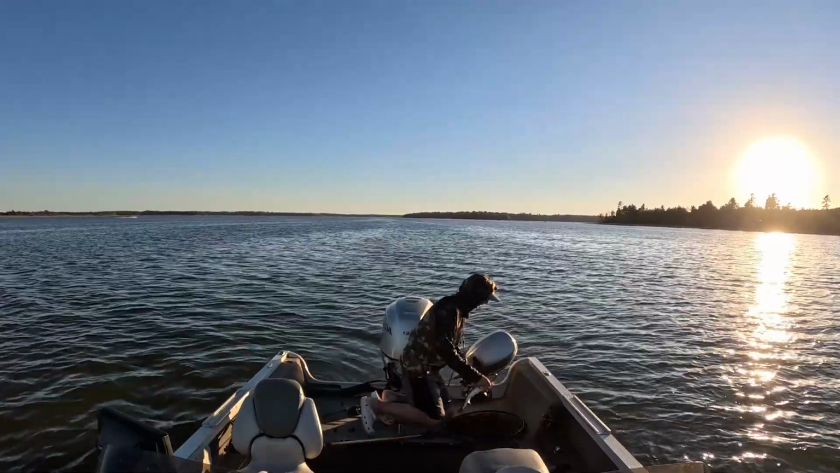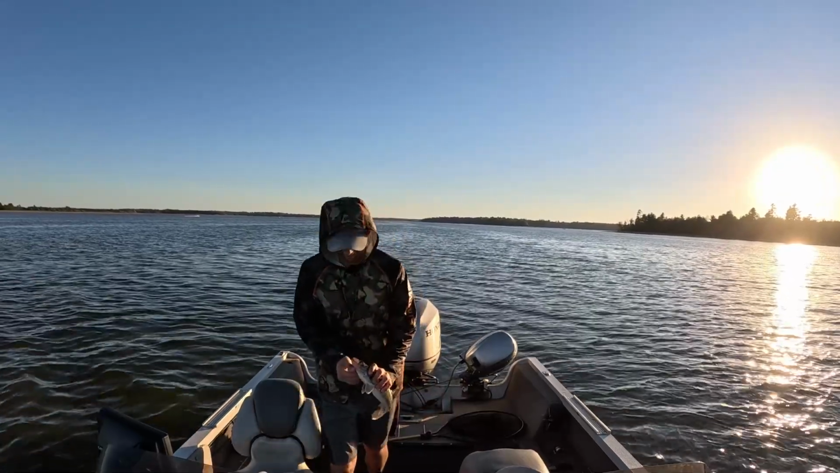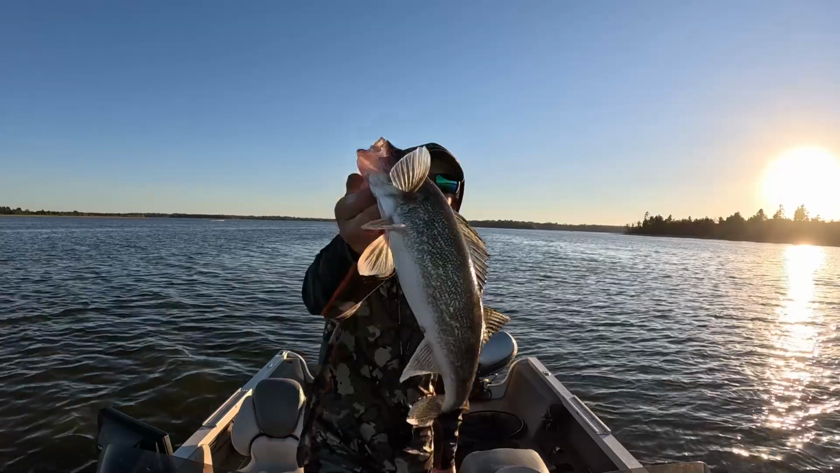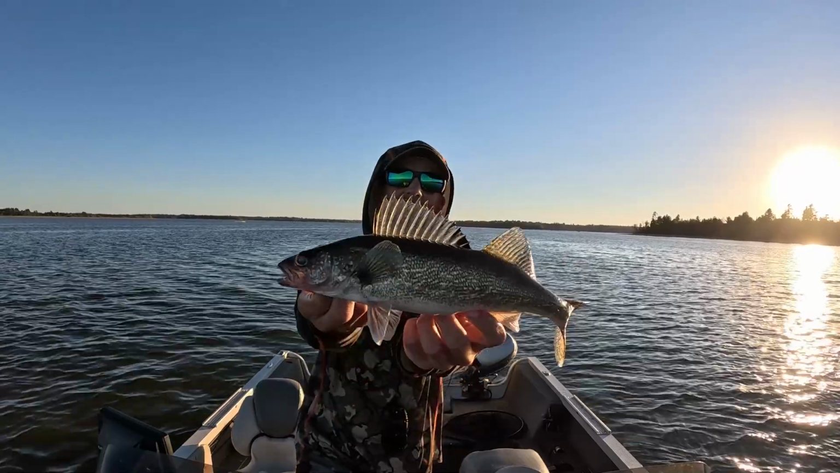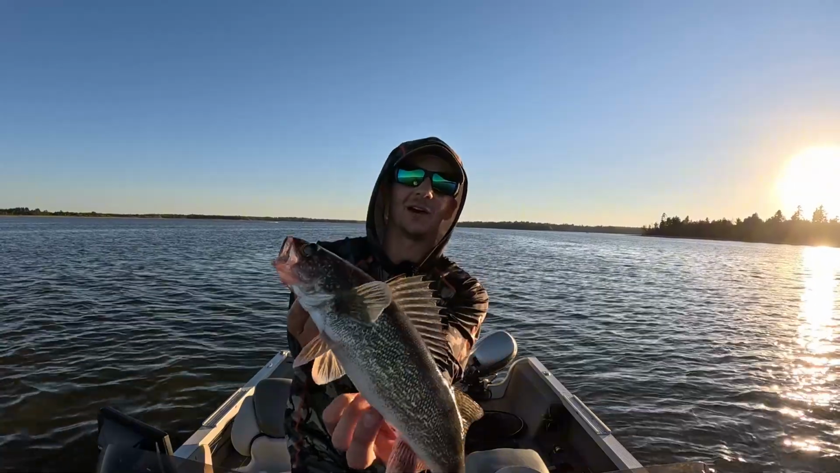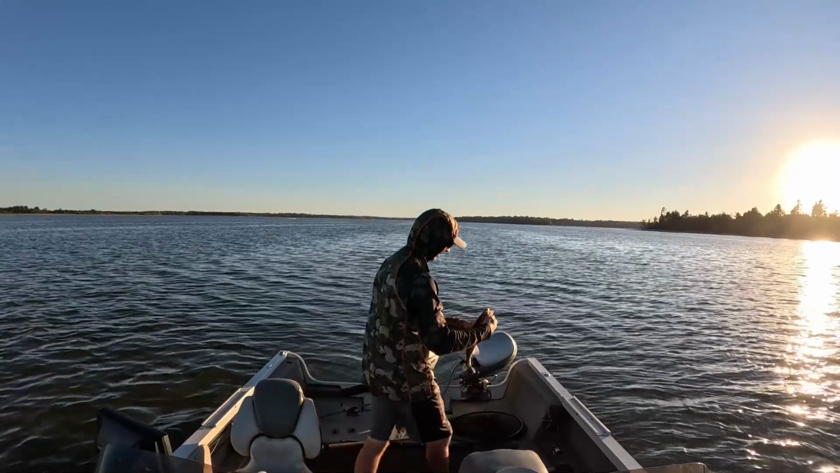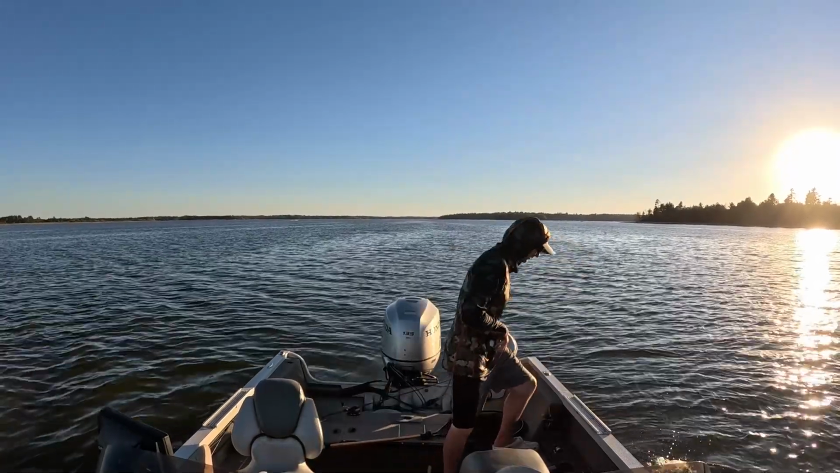Look at there, popped off in the net, shook himself loose. Perfect. Wow, that's probably a legal limit of walleyes here in 10, 15 minutes on this spot. Wow, nice fish. They are snapping right now. Maybe I need to fish in the evening more, who knows?